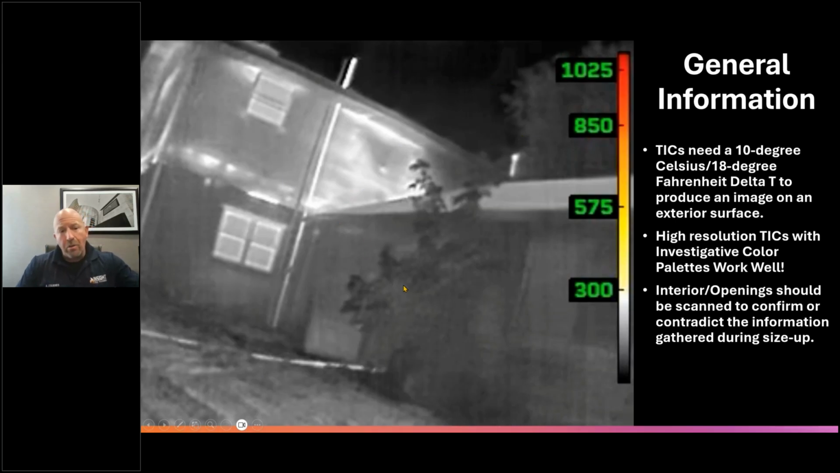Here's the problem with this. The majority of firefighters completely disregard, ignore white spots in a building because they do not know what a non-uniform heat signature means. Here's some food for thought for you and some facts. If I'm a building thermographer, a building science thermologist, or someone who inspects a building, all I need is an 18-degree Fahrenheit delta T or temperature differential from the inside of the building to the outside to produce an image on an exterior surface indicating a problem.